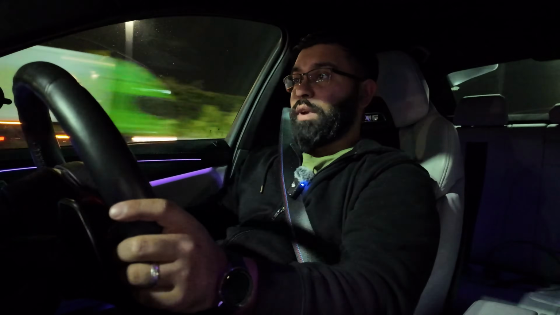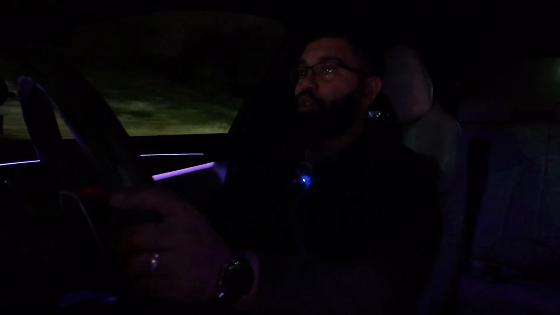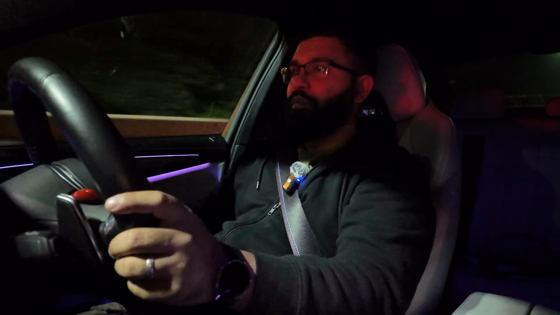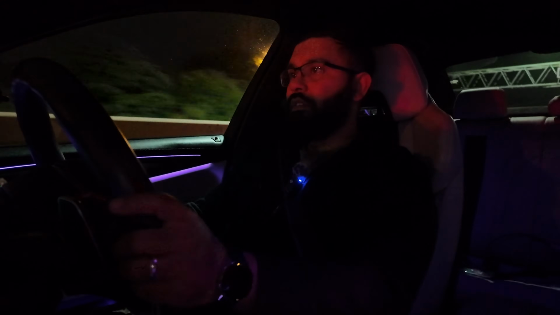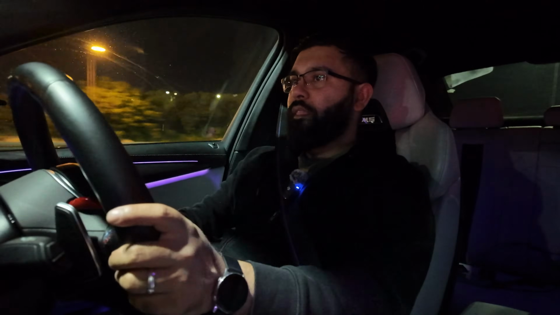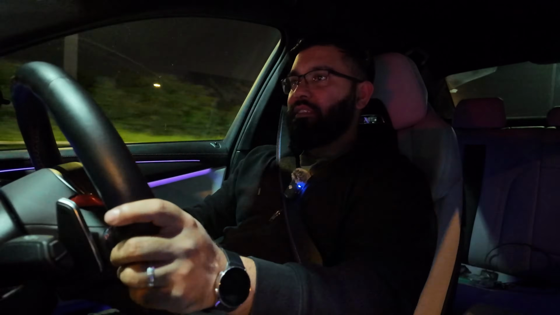Don't actually know which way this is gonna end up taking me right now, but we've got the Lamborghini Urus 270Y right in front. It is nice, I can't lie.